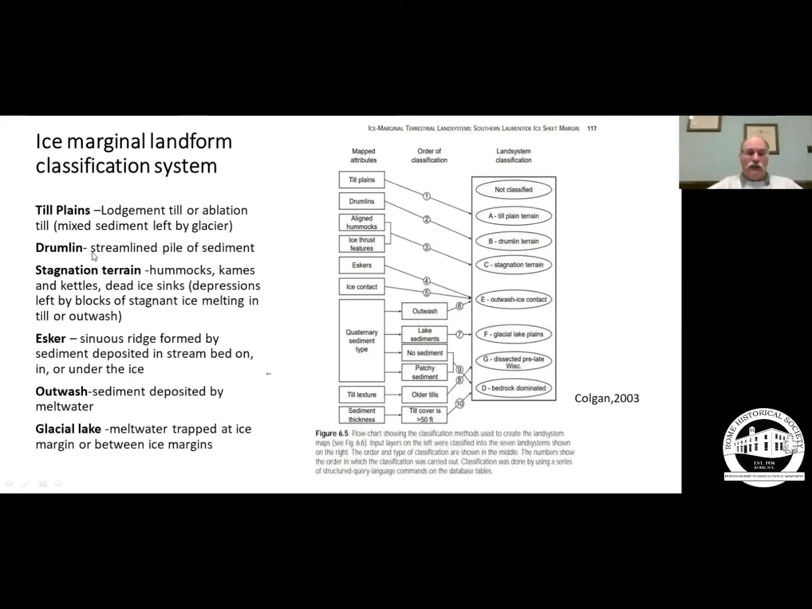A drumlin, a streamlined pile of sediment that indicates the direction of ice flow. And that is represented by the drumlin terrains.